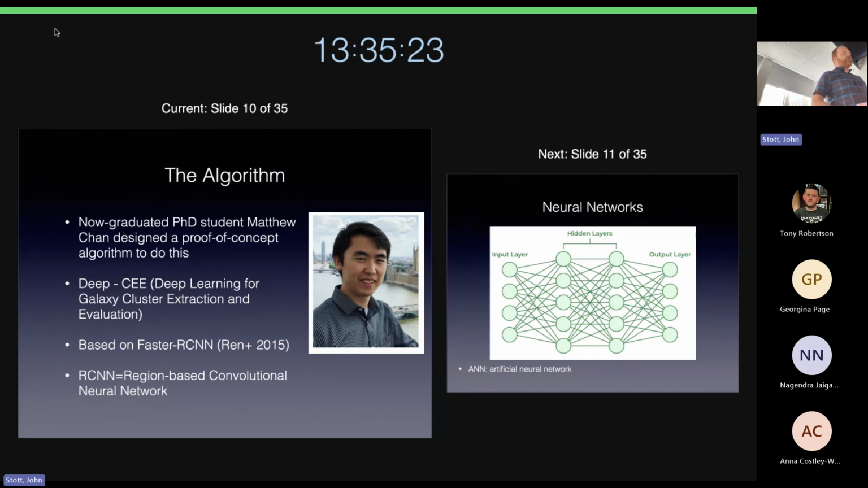And so this algorithm was developed by Matthew Chan, my former PhD student, and it was based on the Faster R-CNN that Sonny showed before. So it's a region-based convolutional neural network.